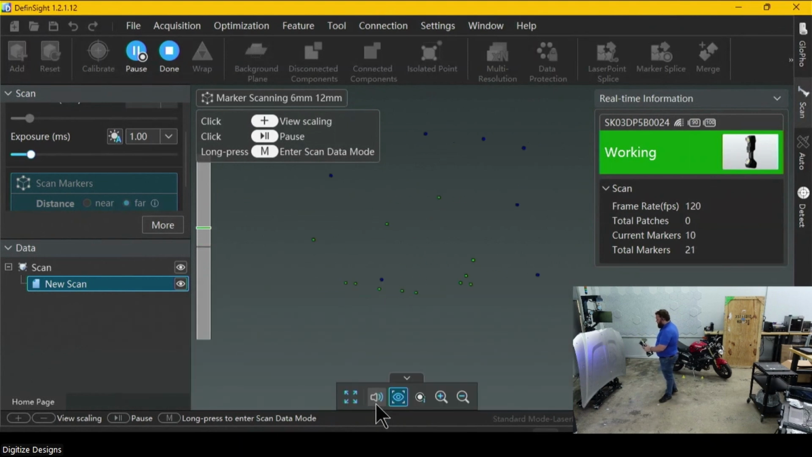SCANTECH does recommend you use these 12 millimeter, the slightly larger diameter markers when you're working in this large field of view mode. But you can see I've got probably 11 of them on this hood. I've got these extras down here on this little fixture, but I'm very certain I could scan this guy without them. I also have a little coded target down here. I have to get a little closer to make sure I pick that up.